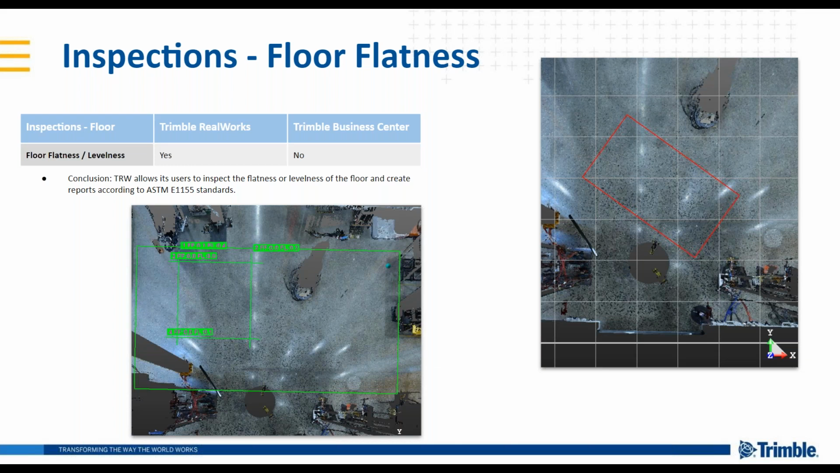Well, it depends on where you live, but for kind of US-based people, it's a popular standard. We actually use a couple of tools within RealWorks. There's one just for doing an analysis on the floor, and then another one for creating this ASTM report. The funny thing about most standards is they're written for other instruments other than laser scanners.